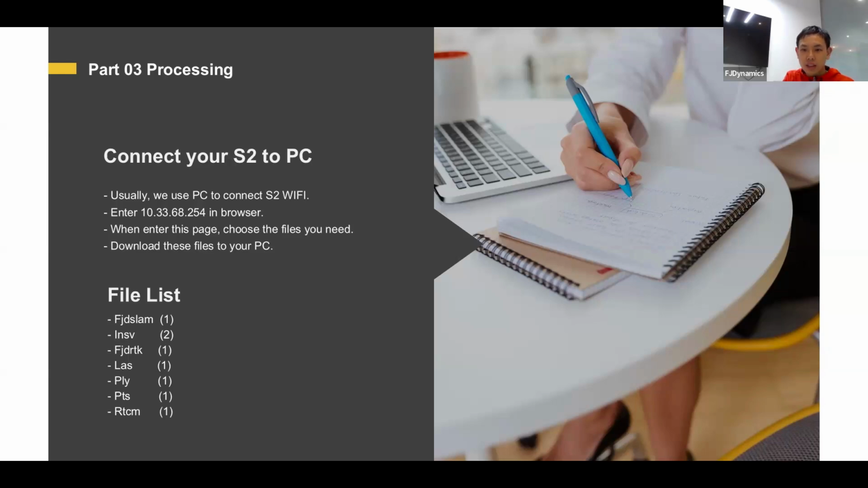Actually, mathematically, they are the same, just how they are processed is different. And which way you choose depends on the actual situation. Sometimes you cannot get a stable connection to the base.